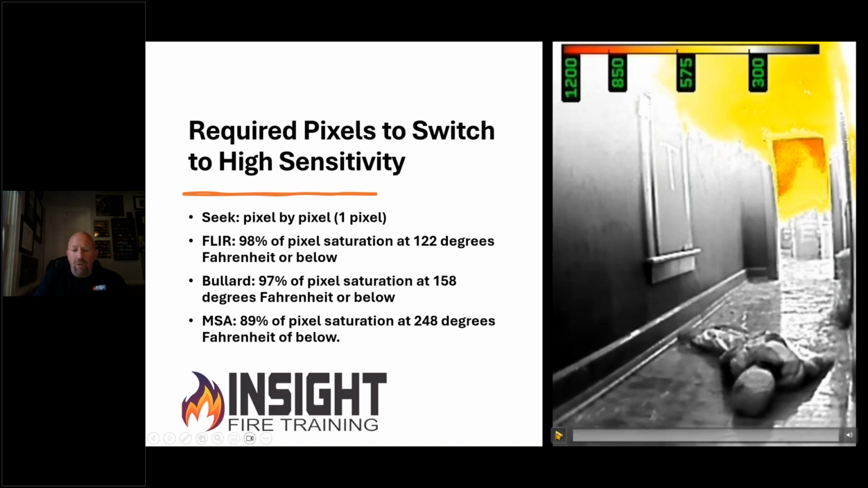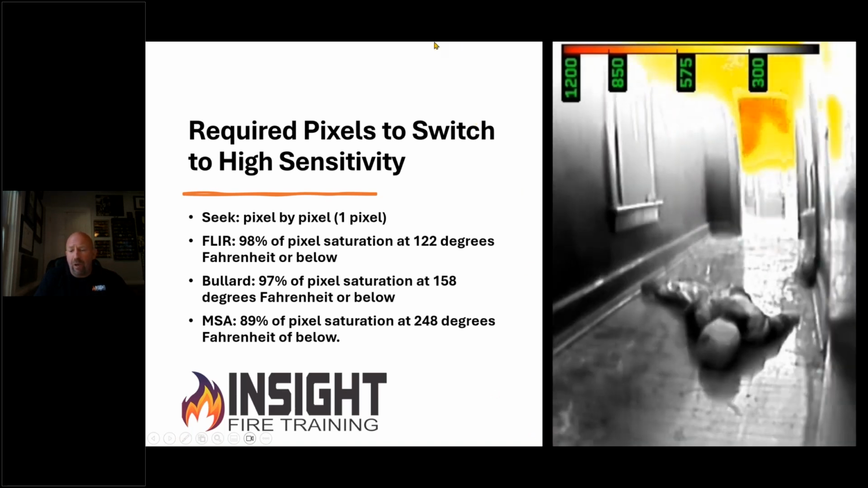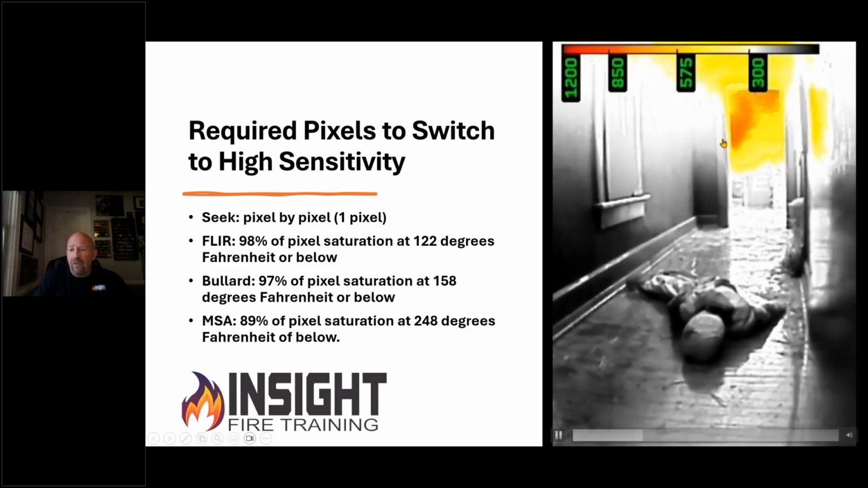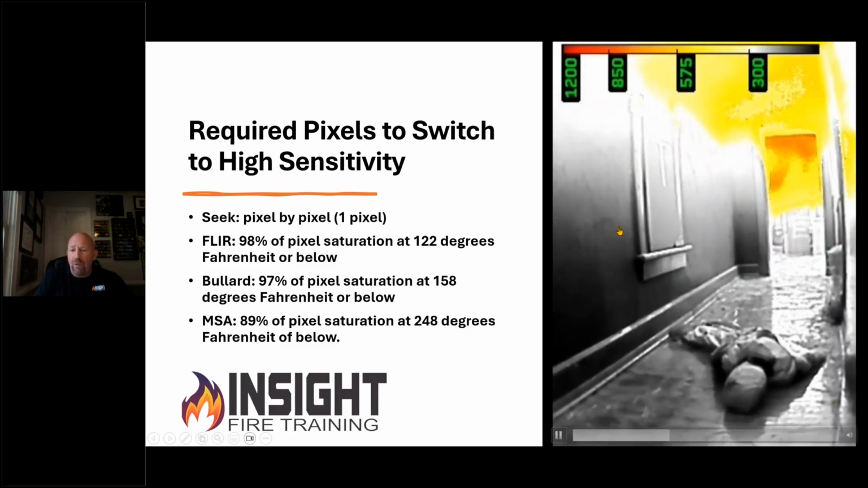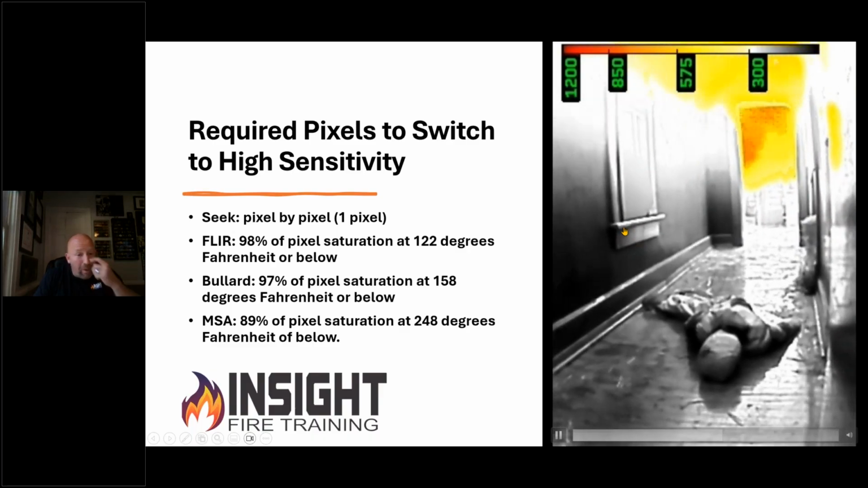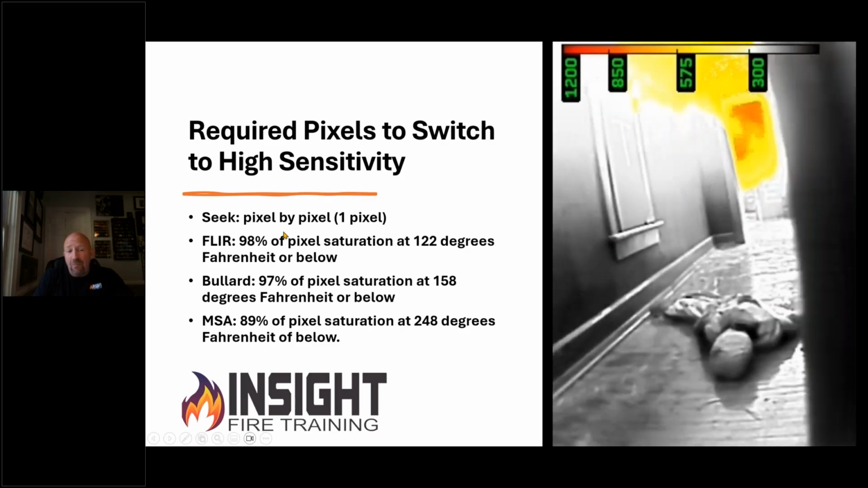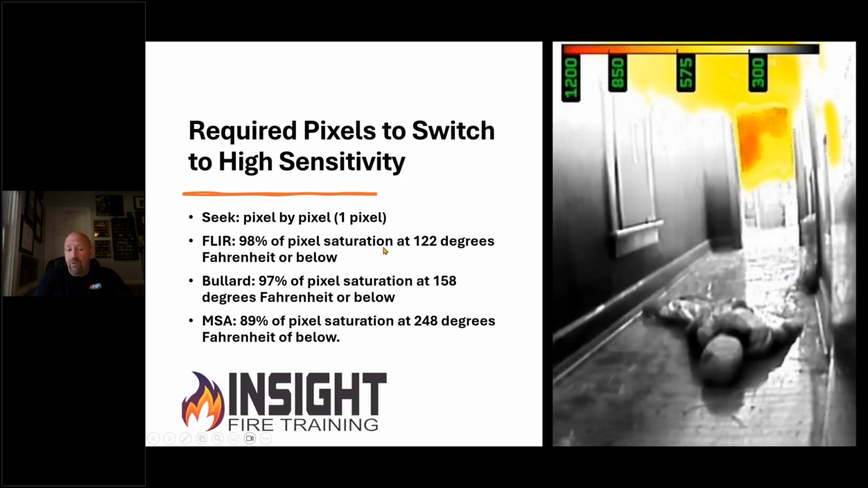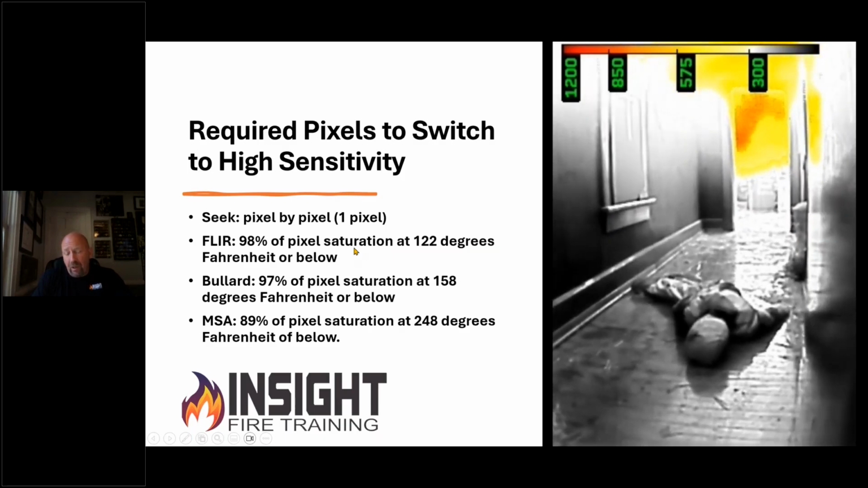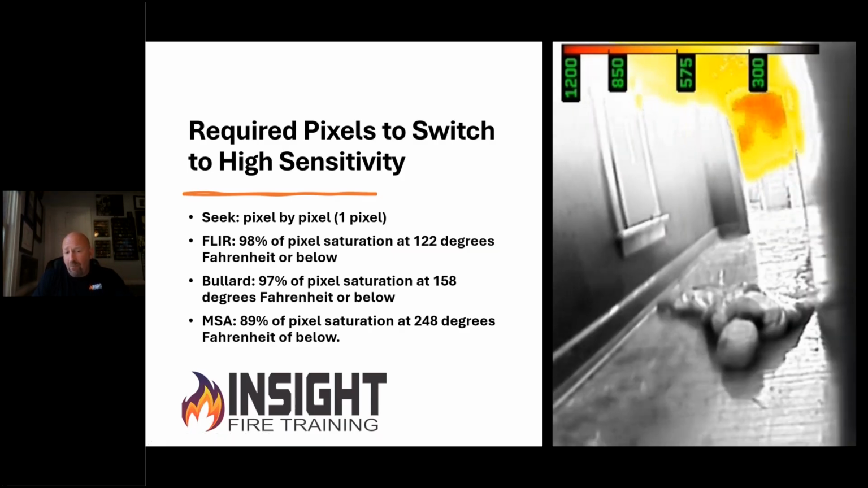So using mixed gain mode with this victim in the floor, from my friends in Ohio who sent me this video, you can clearly see the mannequin and the heat above them due to mixed gain mode. It's automatically adjusting. That is mixed gain mode, it does it pixel by pixel. FLIR takes 98% of pixel saturation at 122 degrees Fahrenheit or below to go back to high sensitivity. Think about that. How much cooler does that environment have to be to force the camera to high sensitivity?